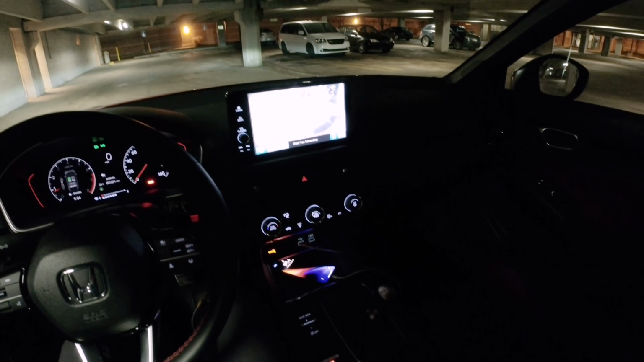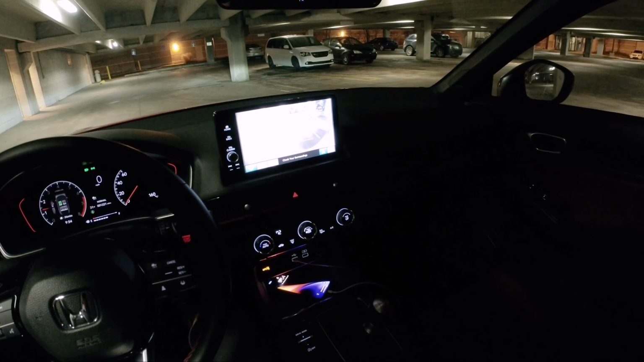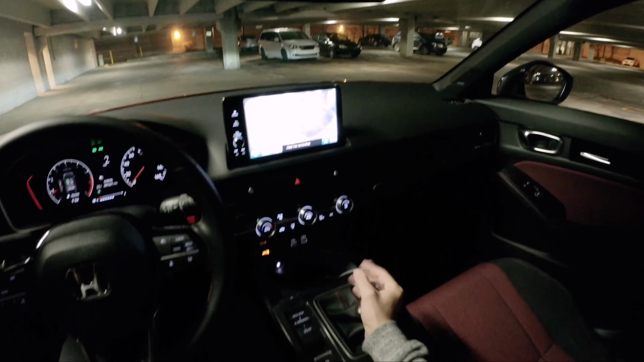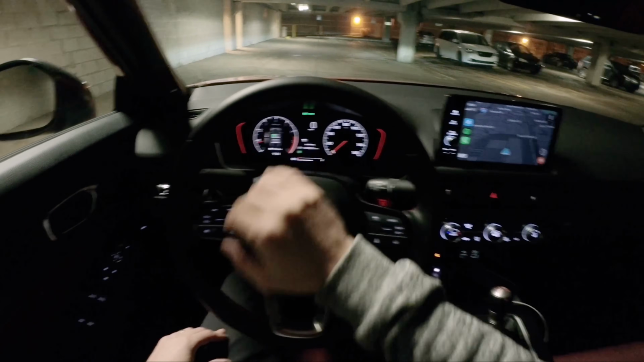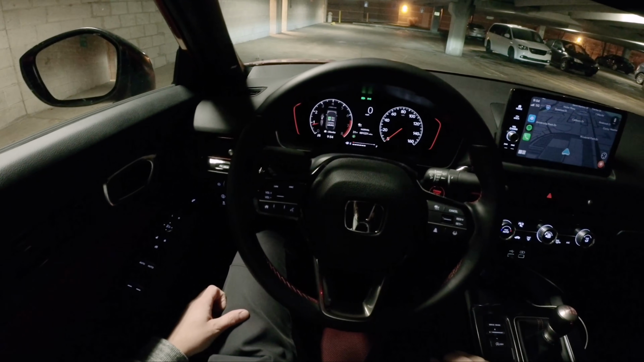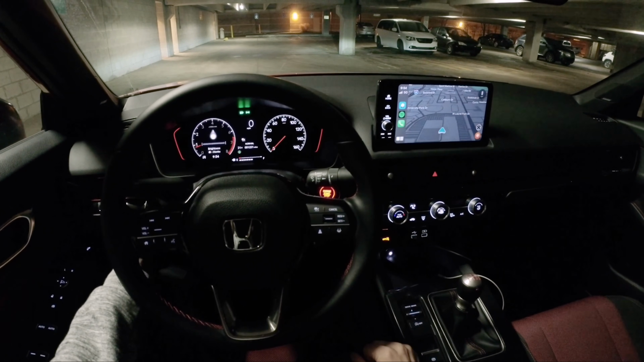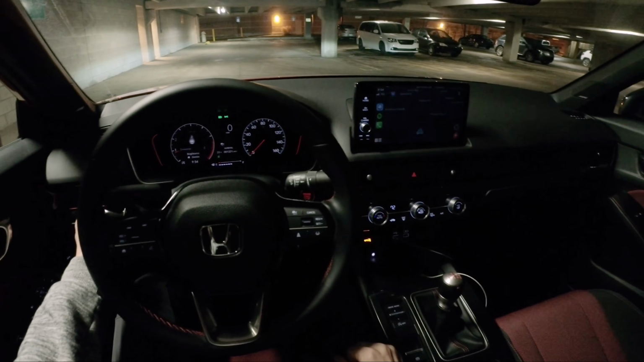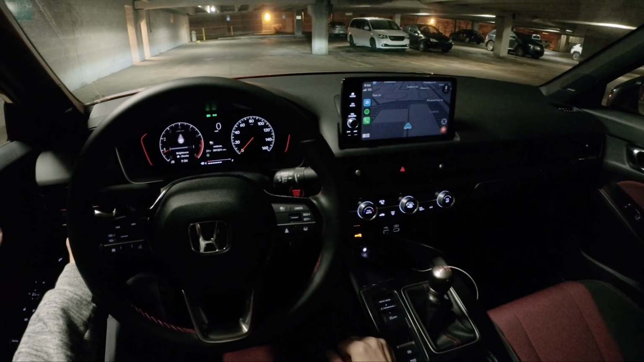Reverse camera looks pretty good, even at night. Not the highest res display, but it shows you what you need to. It's also probably still a little bit dirty from all the salt and grime on the roads. One of my favorite things about this interior at night is just how easy it is to adjust the display dimmer switch. It's just a physical switch. What a revolution.